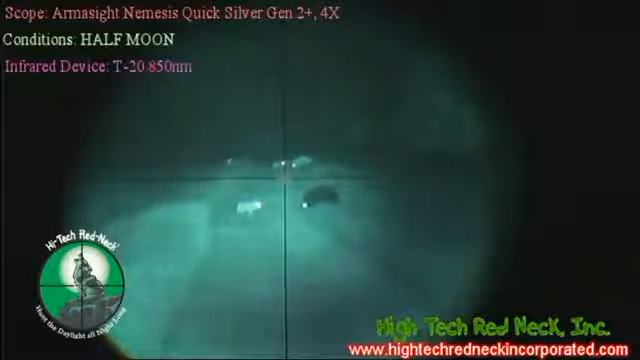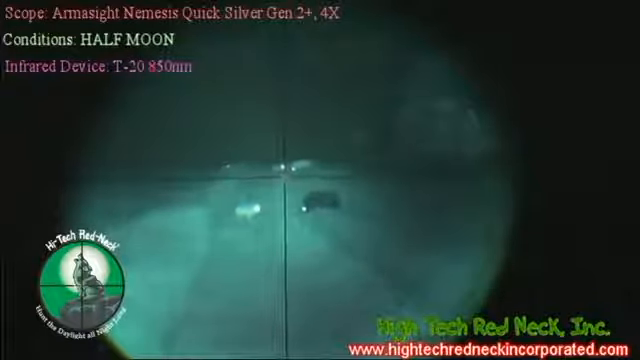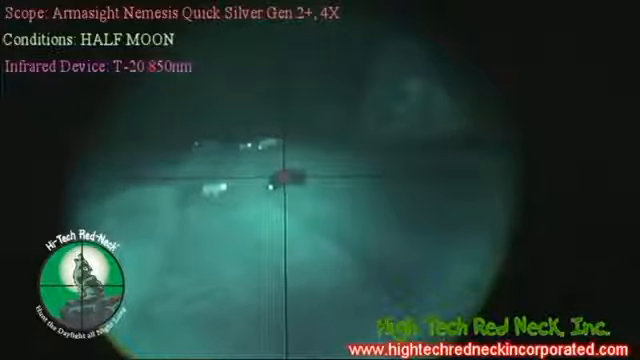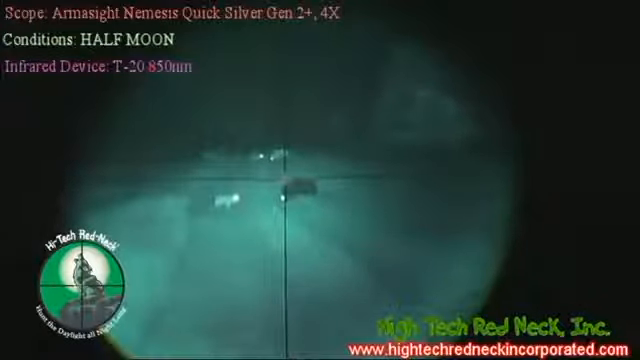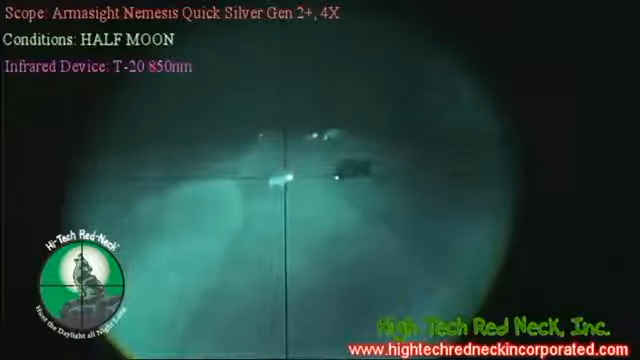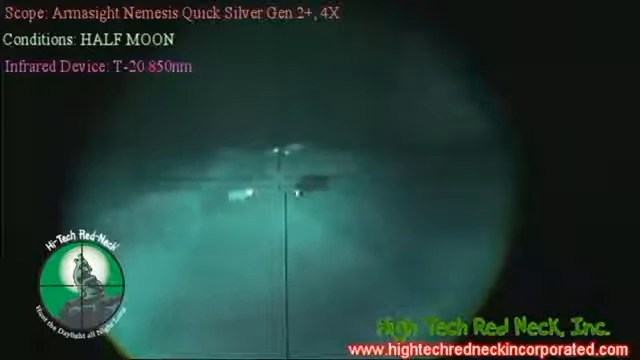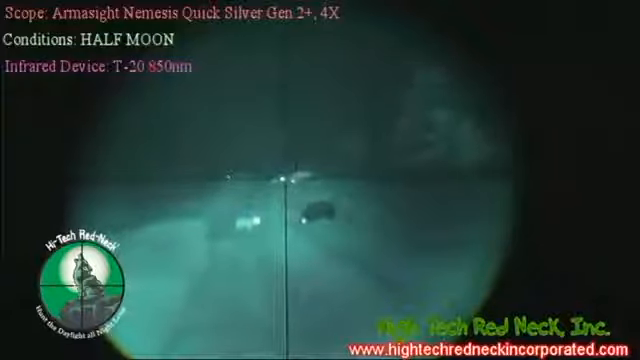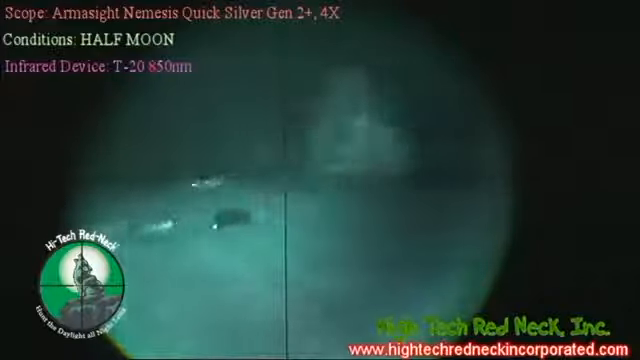And you can see they get a pretty wide field of view with this Nemesis. I think this will be a good seller. And again, this is the Armasight Nemesis. And this is the Quicksilver, so we have the white phosphor tube instead of the green. And I think you'll find this is a good intermediate type scope for you. Very clear.